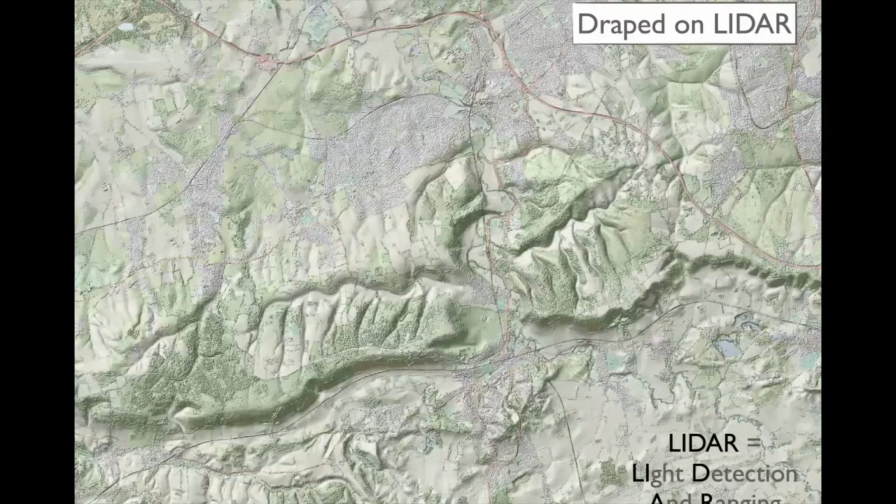So I'm going to be using quite a lot of this LIDAR data. This is topographic data that's freely available online. It comes from the Environment Agency and is down to 50 centimeters resolution, both vertically and horizontally. It covers the whole of the country. It was flown from airplanes a while ago, and it's just there to be used. LIDAR stands for light detection and ranging.